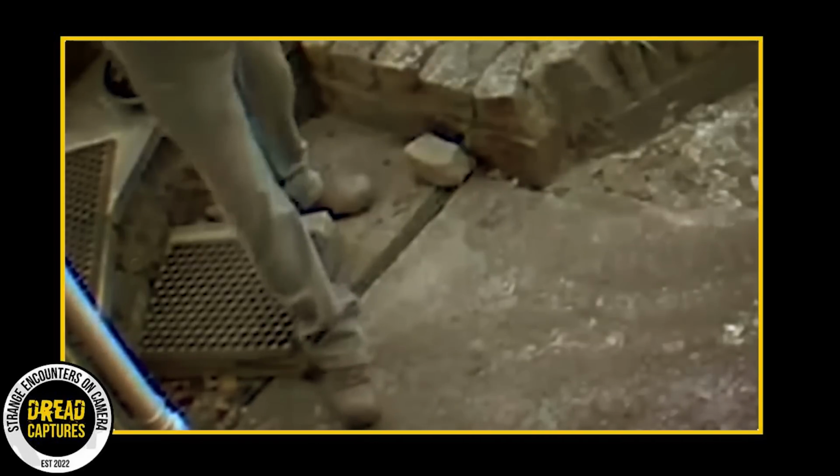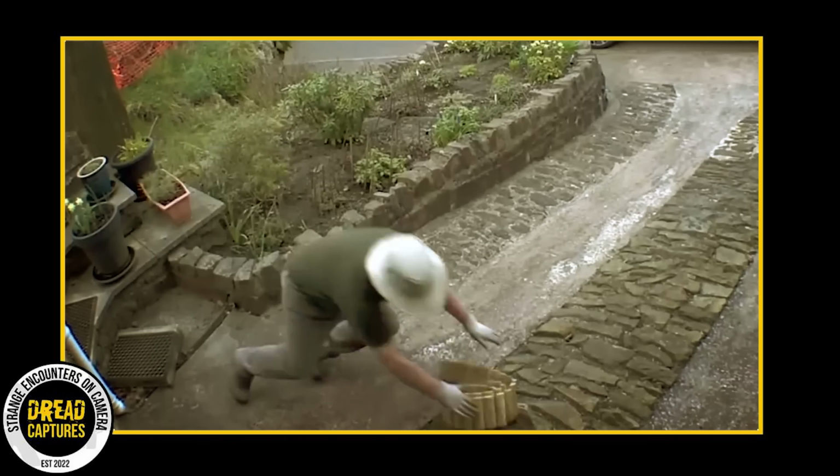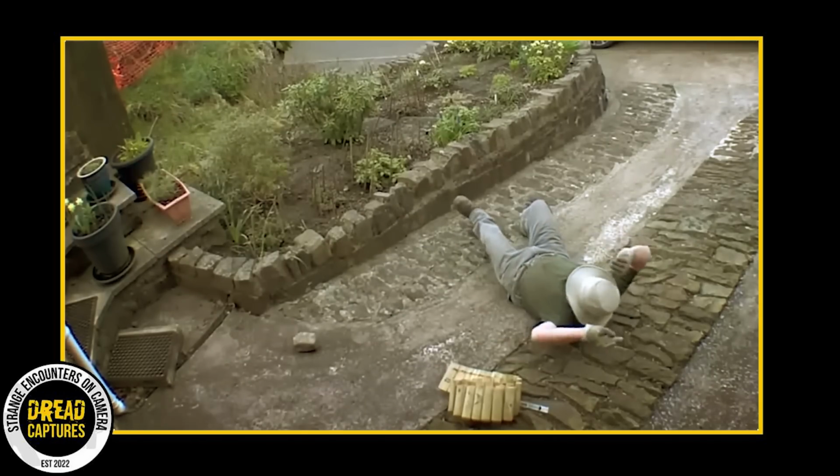So the question remains, what really caused the rock to move under Roger's foot? Whether it's a simple explanation or something more eerie, the incident surely captured the curiosity of many.